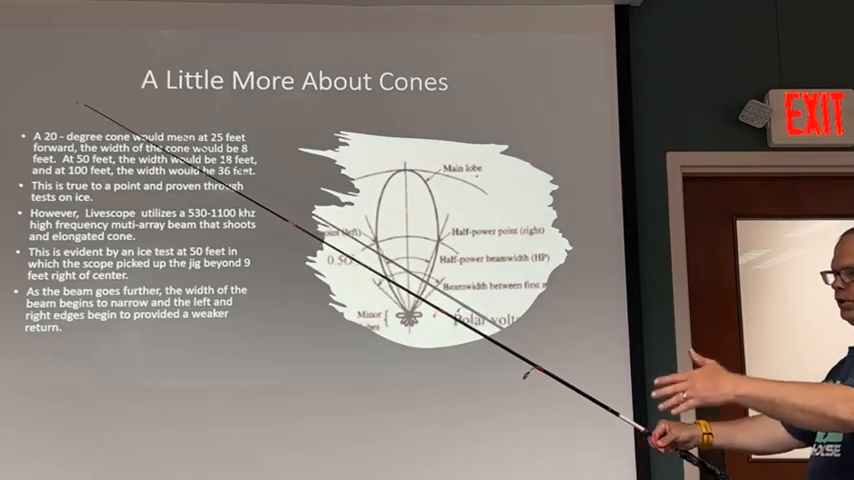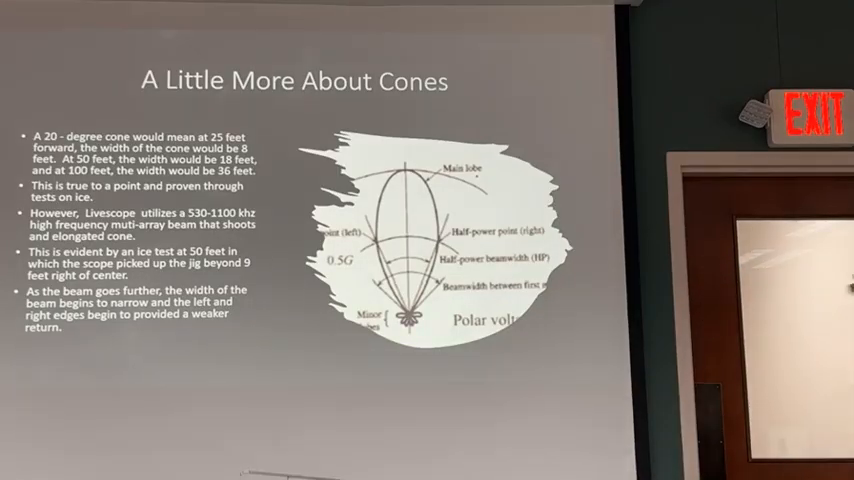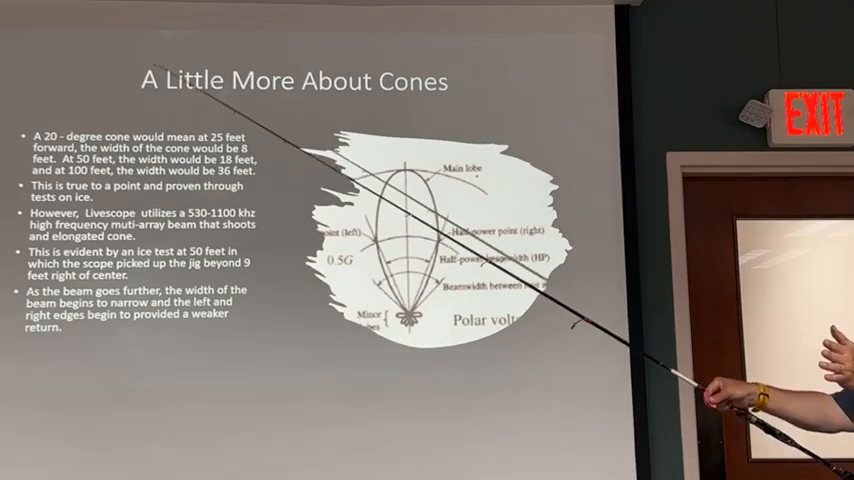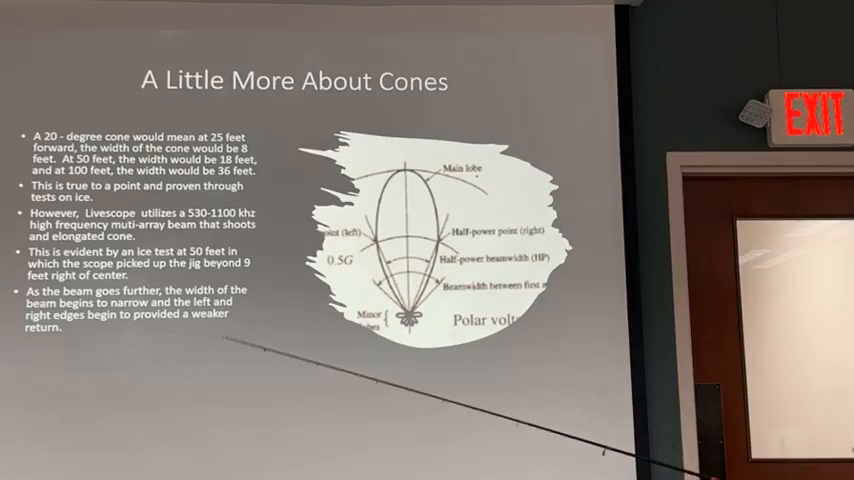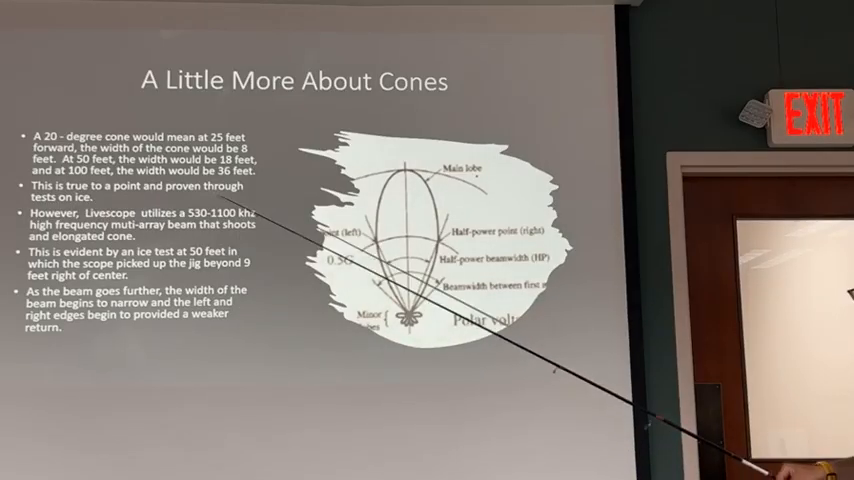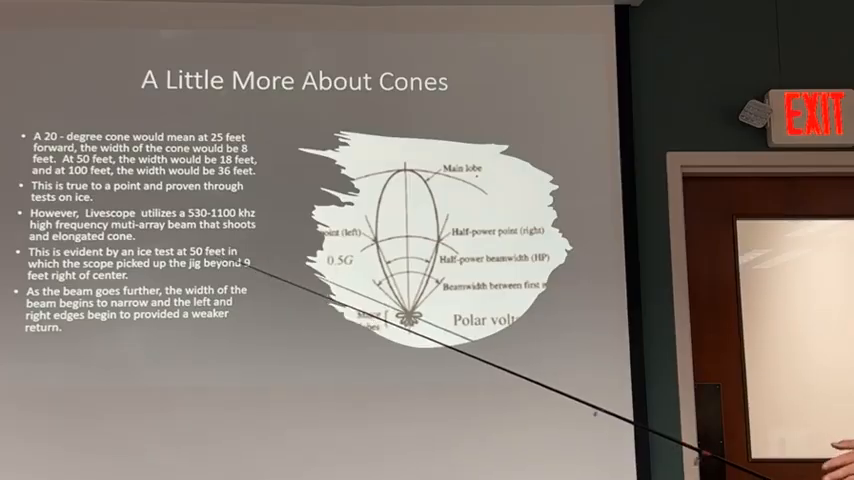And you can see that when you set your Livescope to say 100 feet, you've got to be really pinpoint. At 100 feet, I think the traditional 2D cone was 36 feet across. I don't see that in my studies. What I see is as you go further out, the beam starts to narrow. So there's been a lot of arguments about how this beam is actually working.